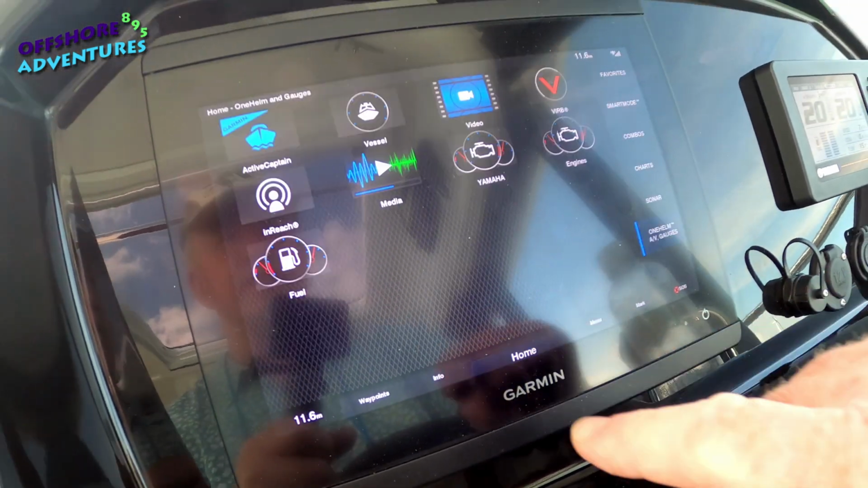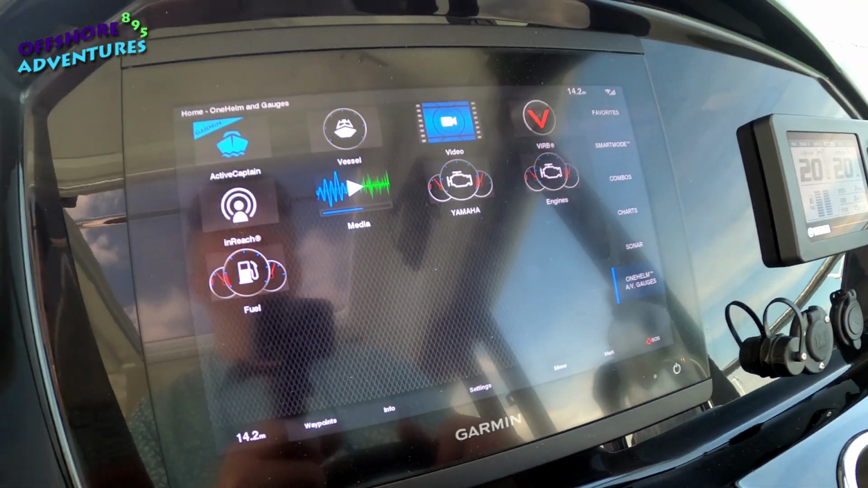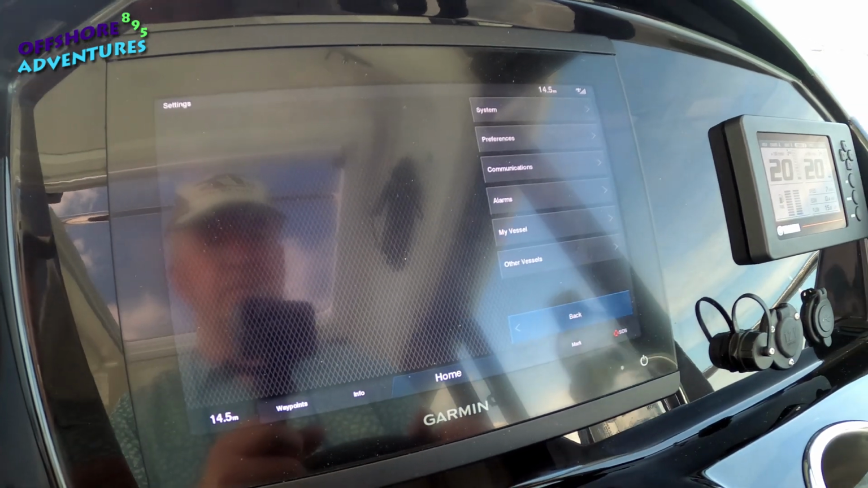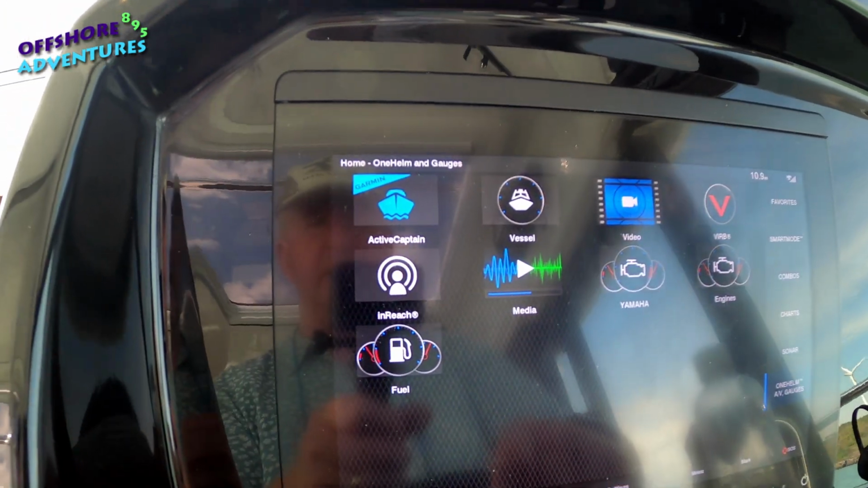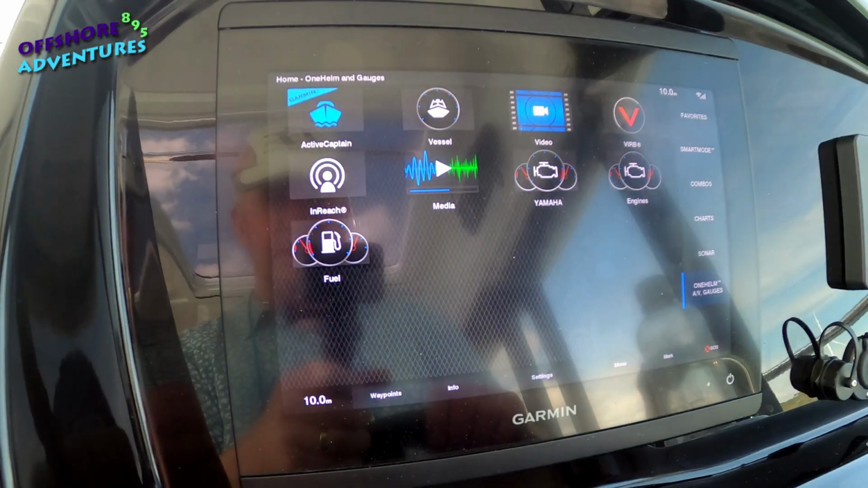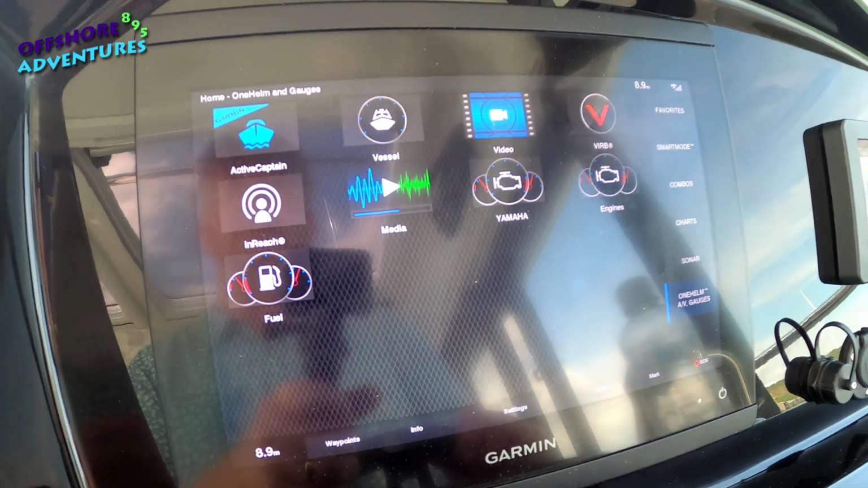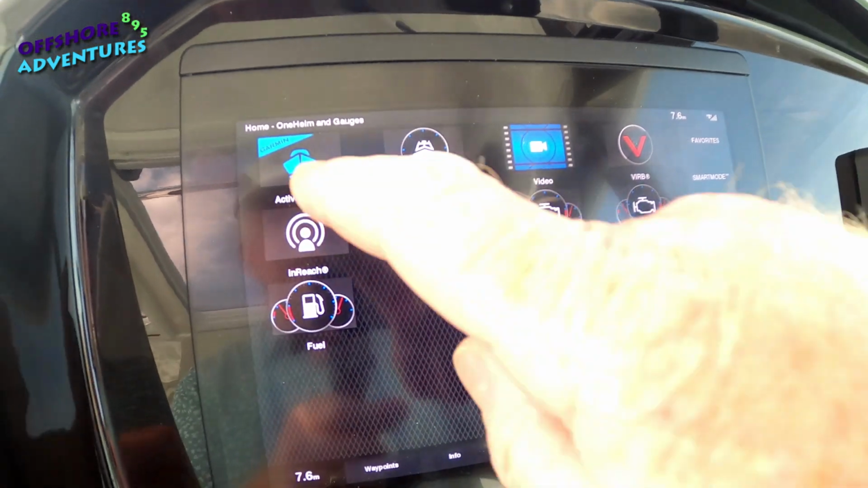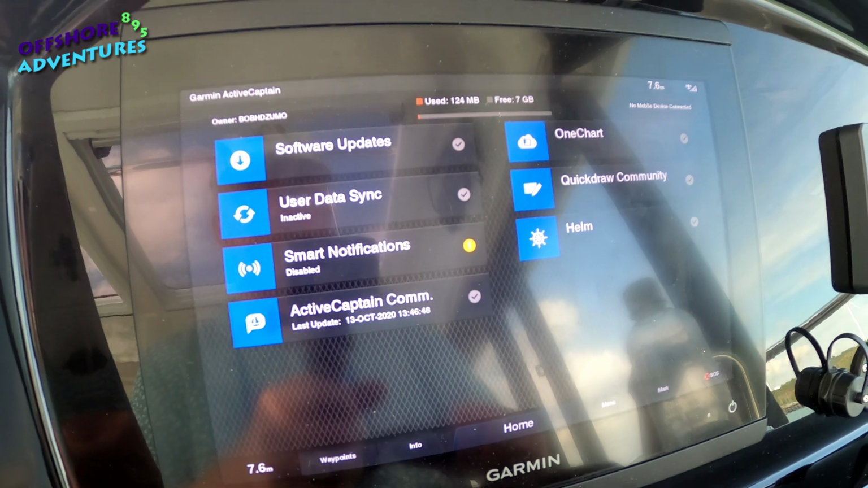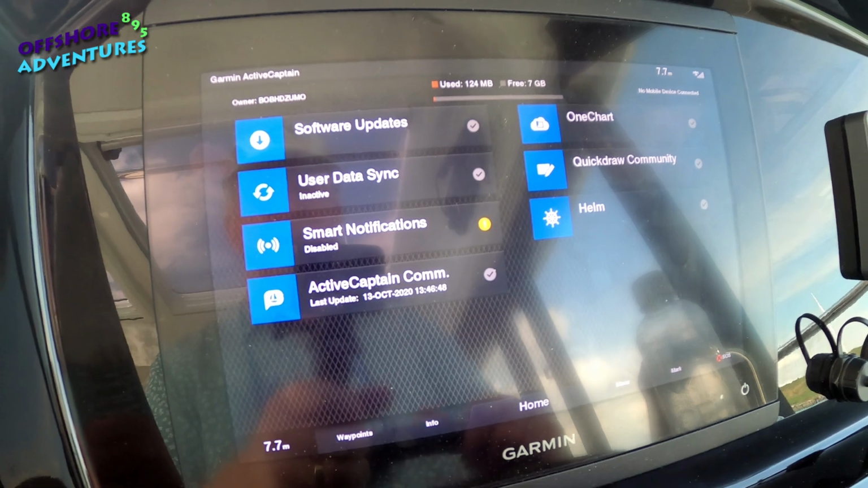And each time it's back to the home screen, and then from there you can choose your shortcuts, or of course you can go into those settings that we touched on in film 1. Another one I'll touch on very briefly is this top left one here. That's the Garmin ActiveCaptain. Some of you will probably recognise that already, in that there is an app which is loadable to iOS or Android, called Garmin ActiveCaptain, and if you touch that, it gives you an ability to interact with the system, as it were.